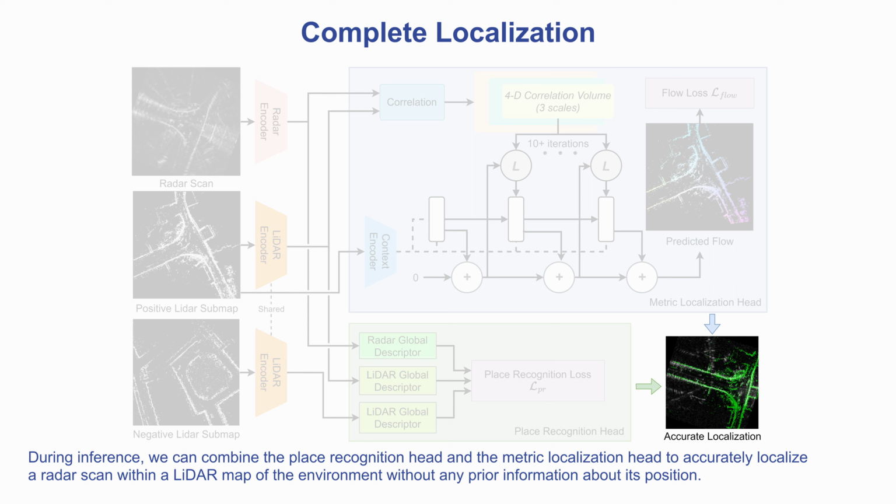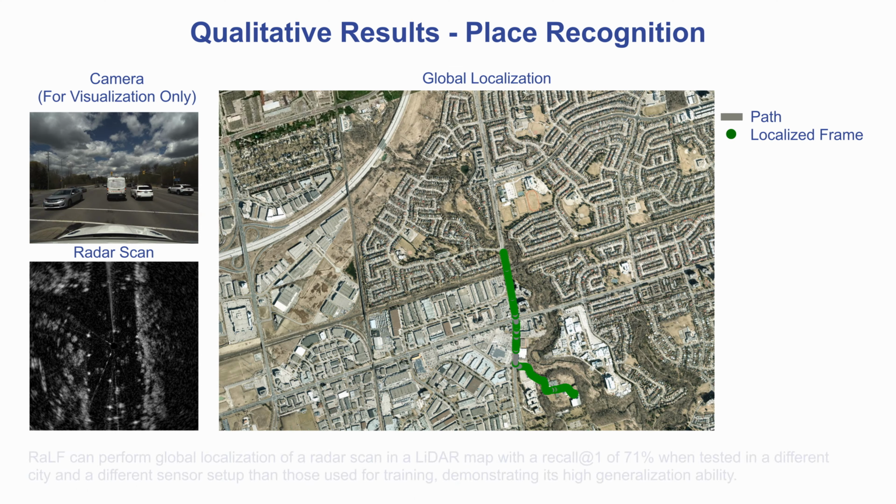During inference, we can combine the place recognition head and the metric localization head to accurately localize a radar scan within a LiDAR map of the environment without any prior information about its position.